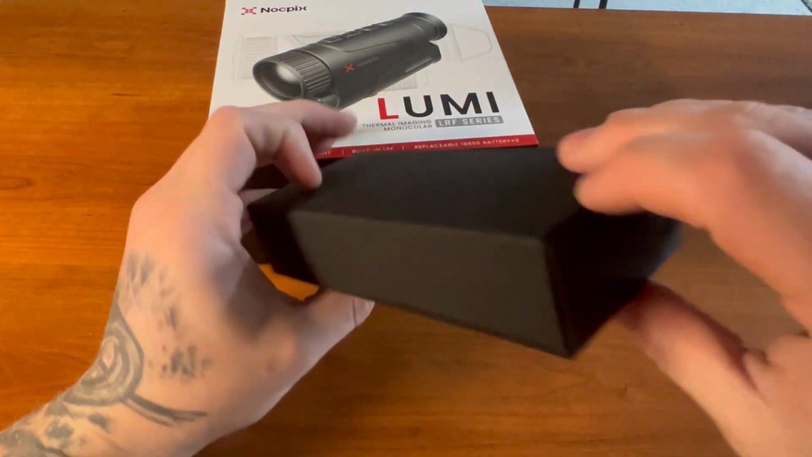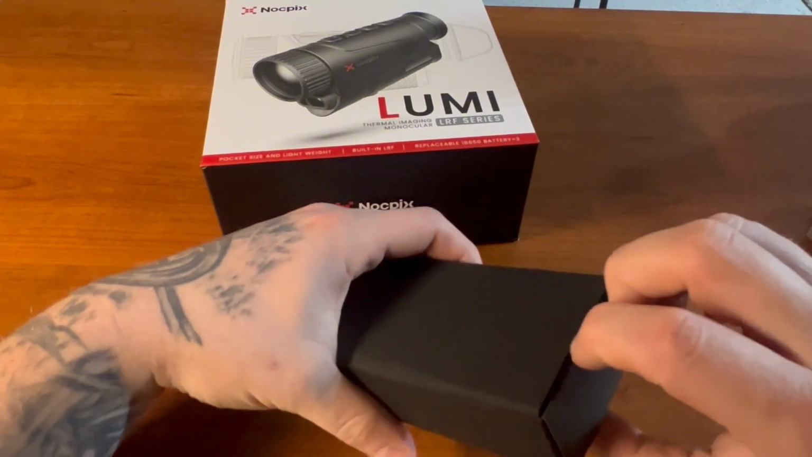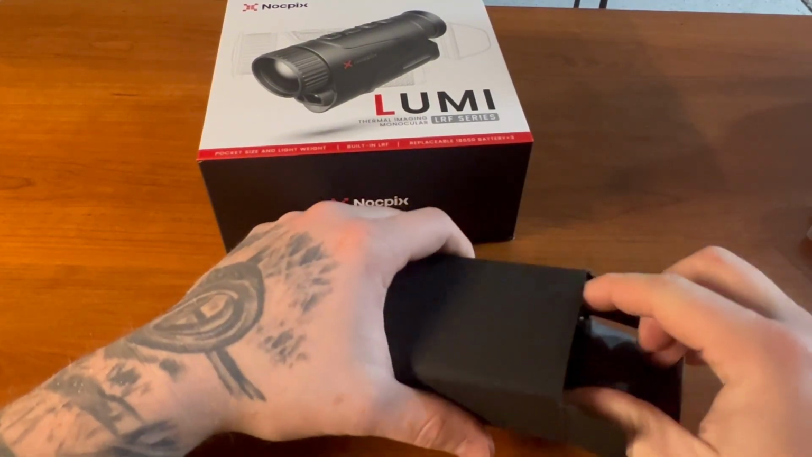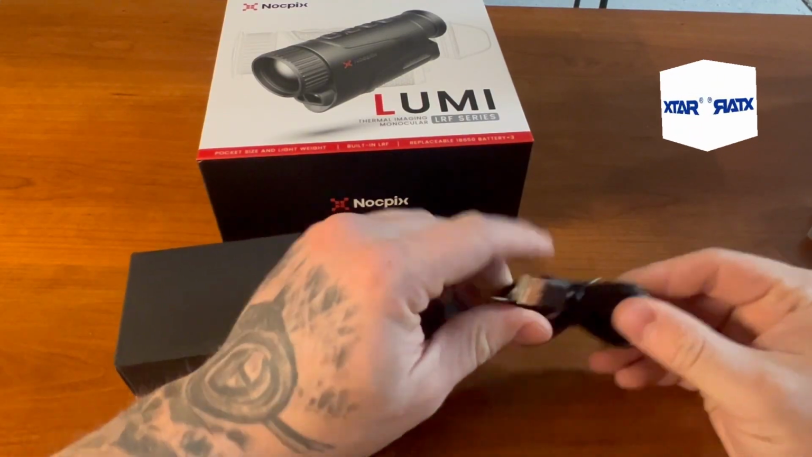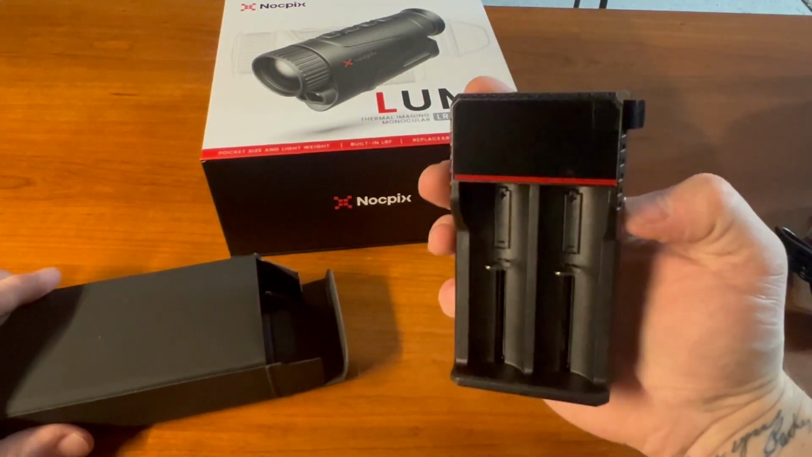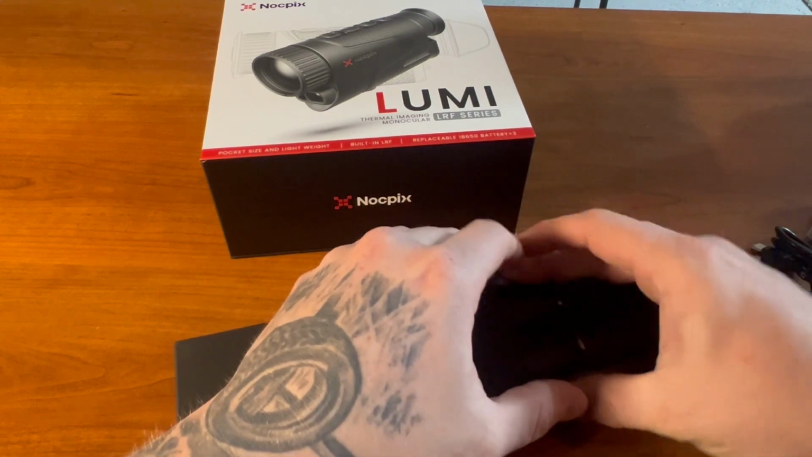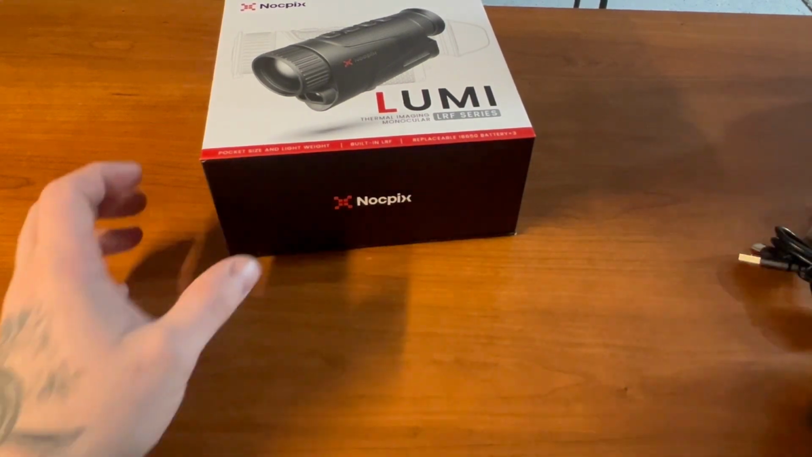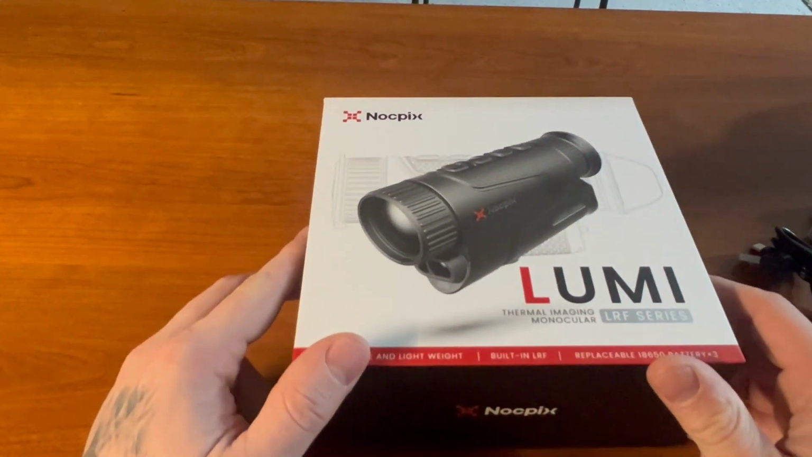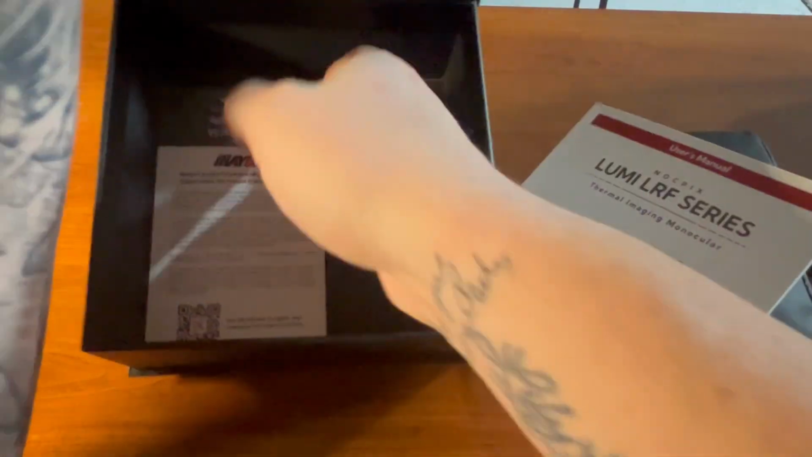Second box, I'm going to guess that there's a charging station in this, which I don't ever use any of these charging stations because I have my XTAR battery charging station, which if you're interested in looking into one of those, they are really nice. You can charge not only multiple different kinds of batteries, but multiple batteries at once. So the second box is the charging station. Then you've got the user manual on the bottom, and of course the warranty card.